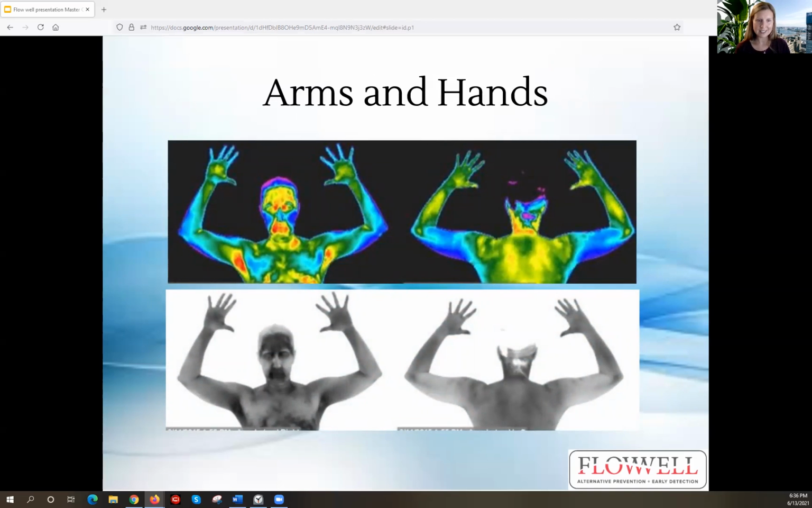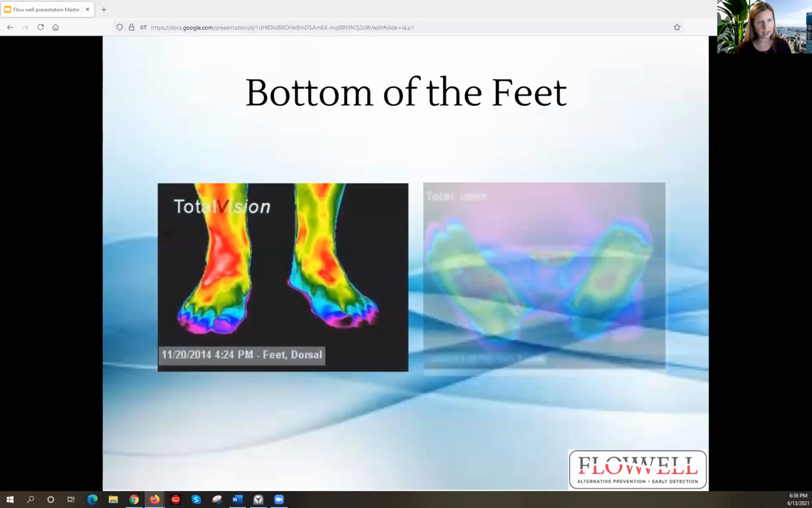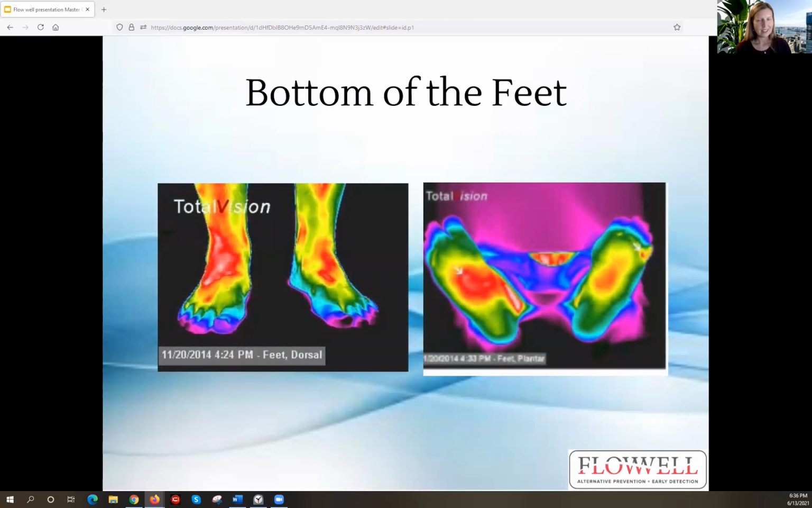The arms and the hands give us a lot of inflammation. If there's overuse syndrome on one hand, sometimes the fingers are too cold, telling us they lack circulation. From the top of the head to the bottom of the feet, thermography is extremely beneficial. This patient ended up spraining his ankle shortly after these scans were done. And had he gone out and gotten body work done right away, he maybe could have avoided being out of commission for 3 days.